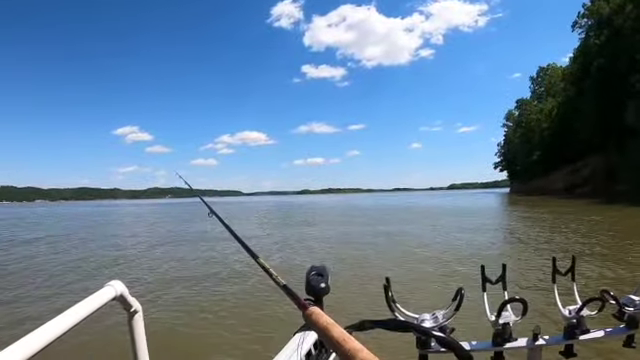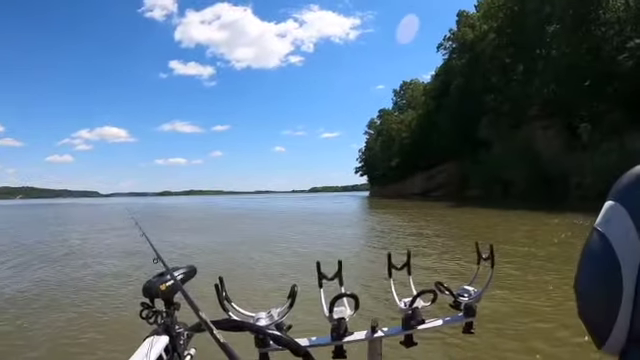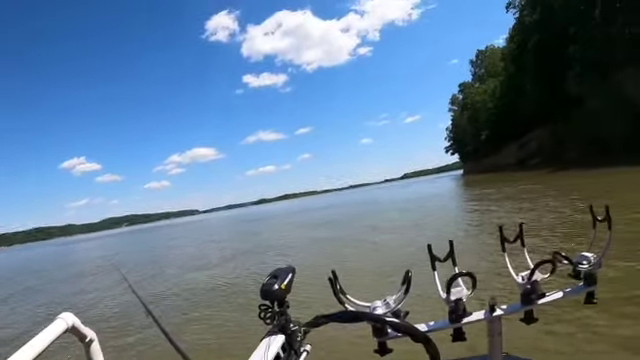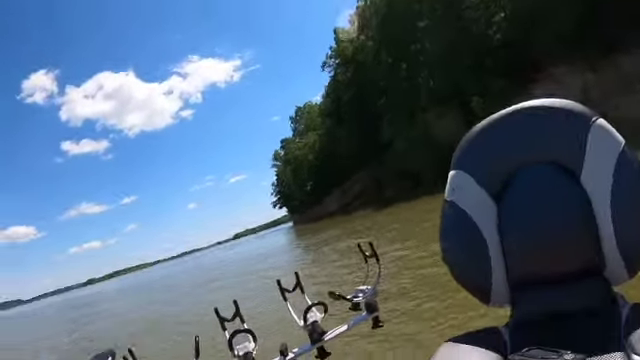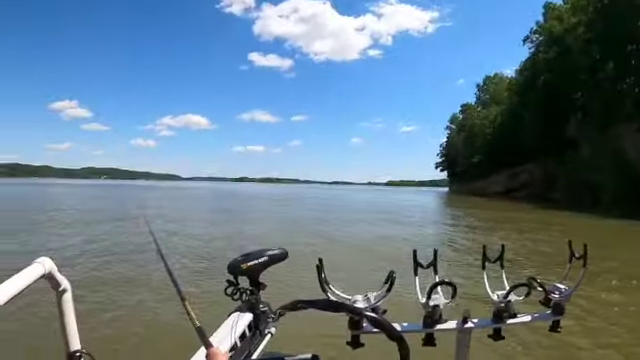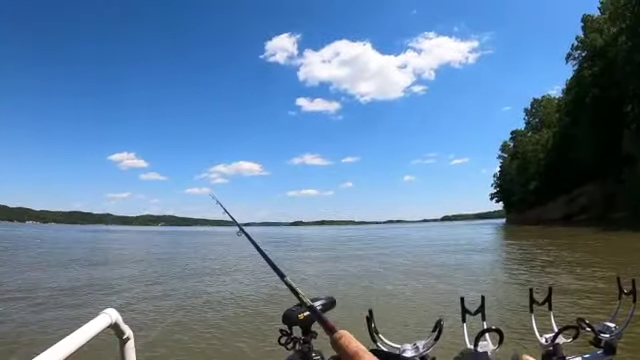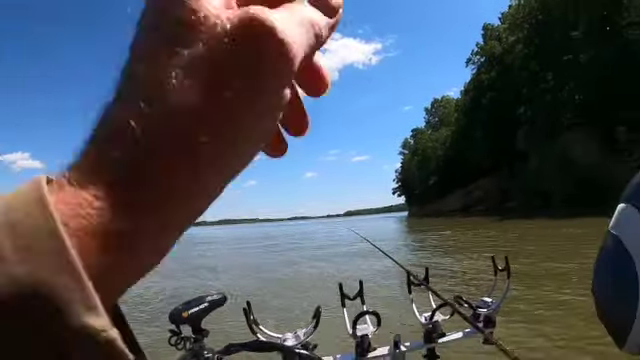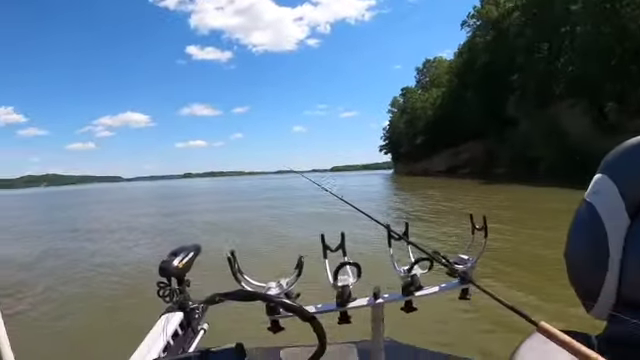While we were talking, the wind blowed us around a little bit, turned us around. But this place is a target-rich environment. I see some stuff right up in front of us. It's kind of a deep hole here. This is usually 20 or 25 foot deep.